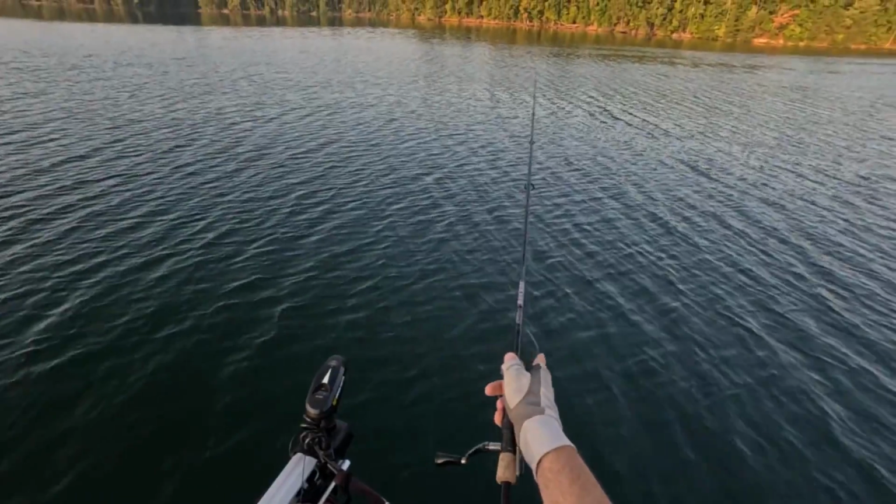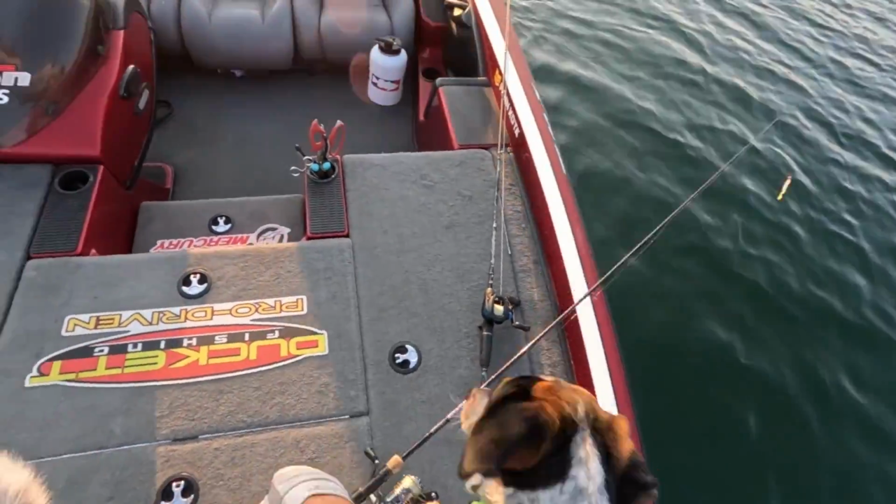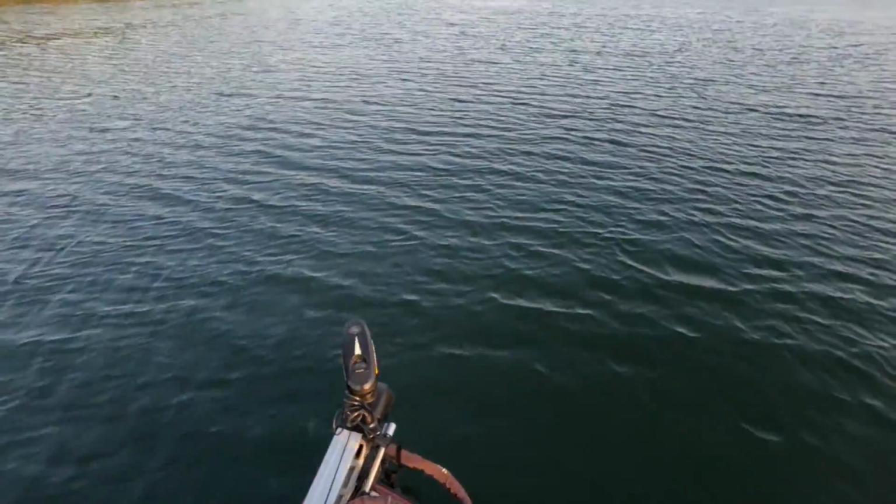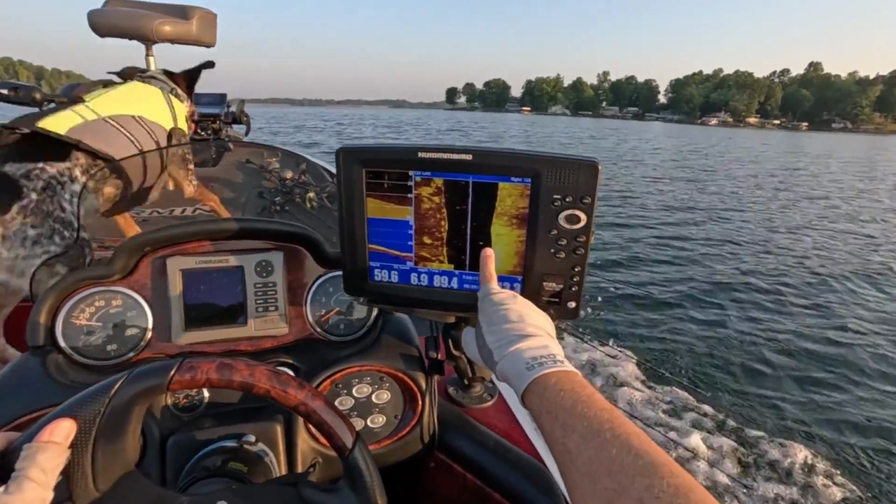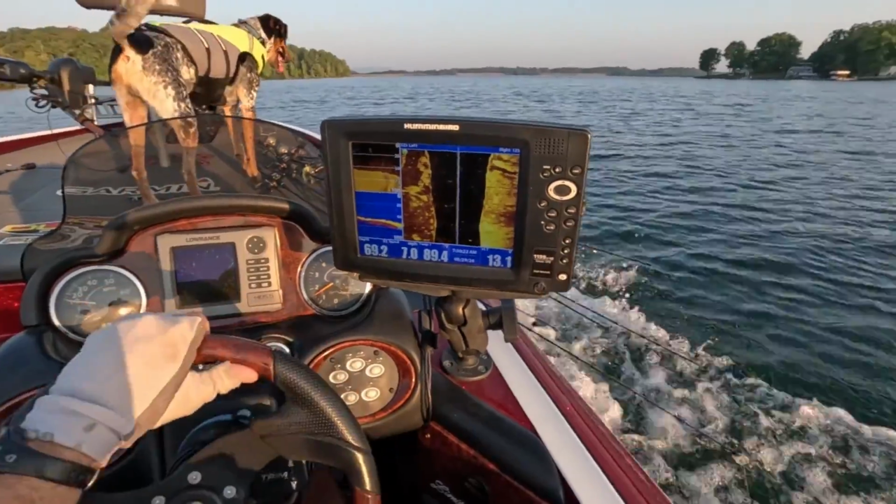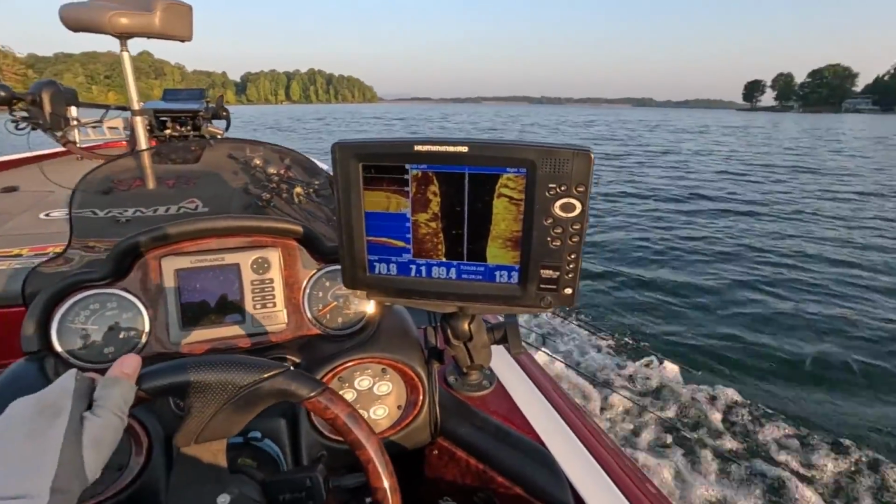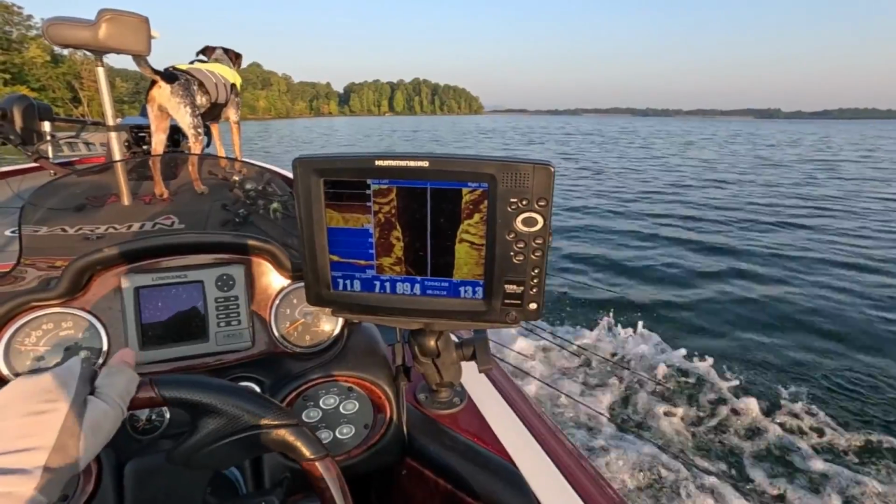Looks like there's a bass chasing around some baitfish over here. Let's see what it looks like here deeper in the creek. Let's see what it looks like further out. It looks like there's some bass under a ball of baitfish. So those bass are probably active, but they're also probably 40 feet deep or so. I don't really want to wait that long. I'm going to find some bass that are up and shallow feeding on some baitfish.